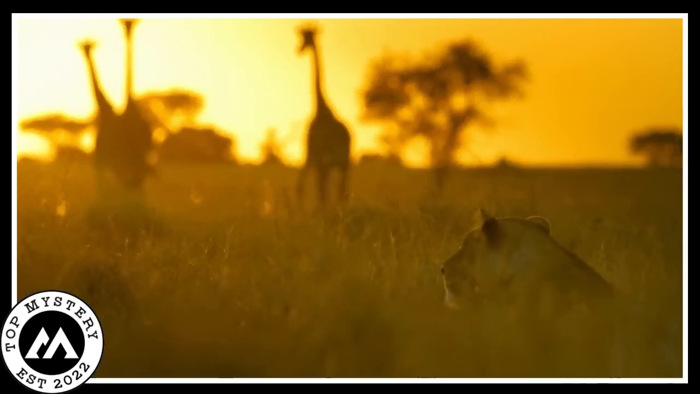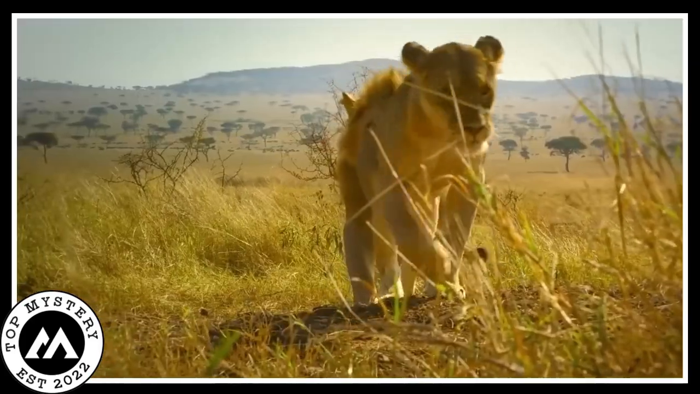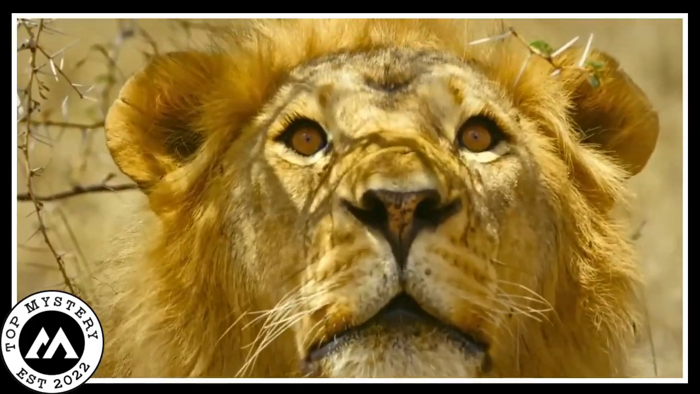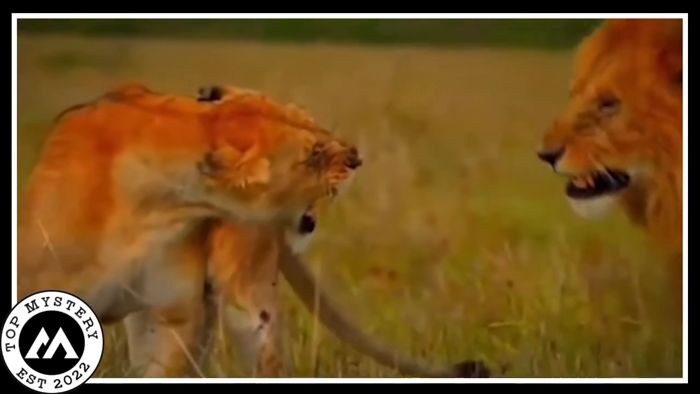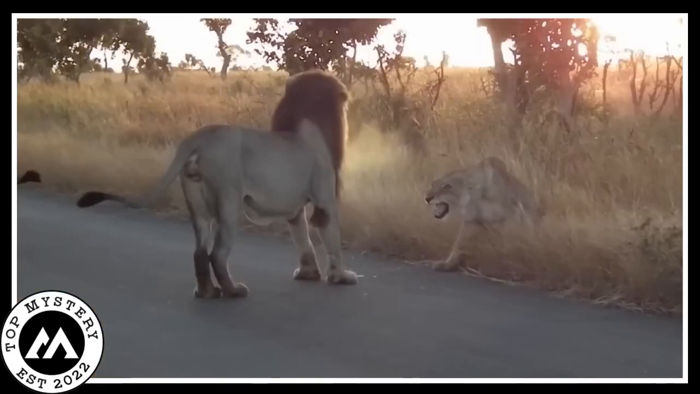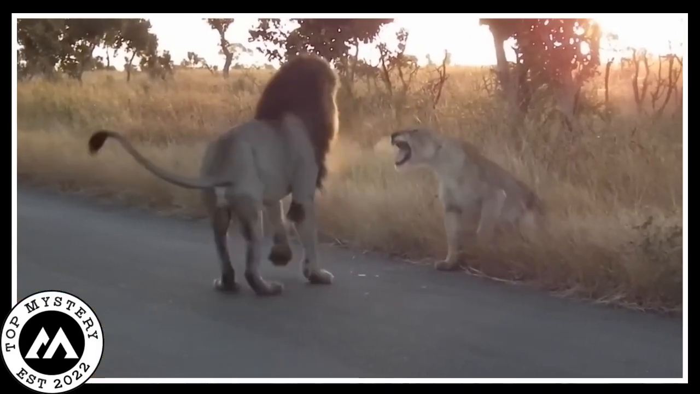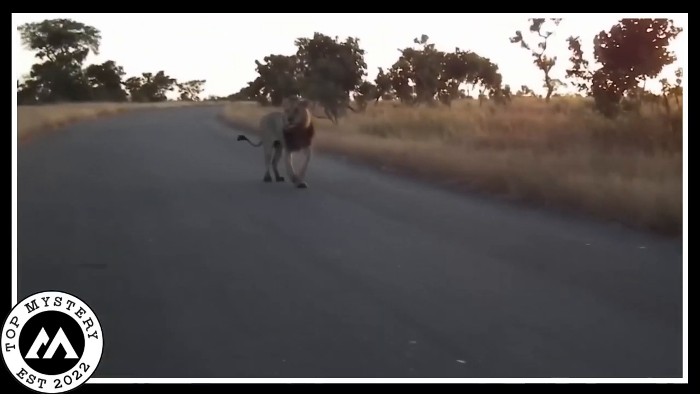Check this wild vid. The cameraman caught a lion and lioness throwing down, but it's kinda messed up. The lion isn't really into the brawl vibe, just chilling, while the lioness goes full on roars in his face. It's like she's bringing the thunder and he's just not feeling the fight. Low-key spooky, you know? They're going at it like it's the real deal, but the lion's not bringing the same energy.